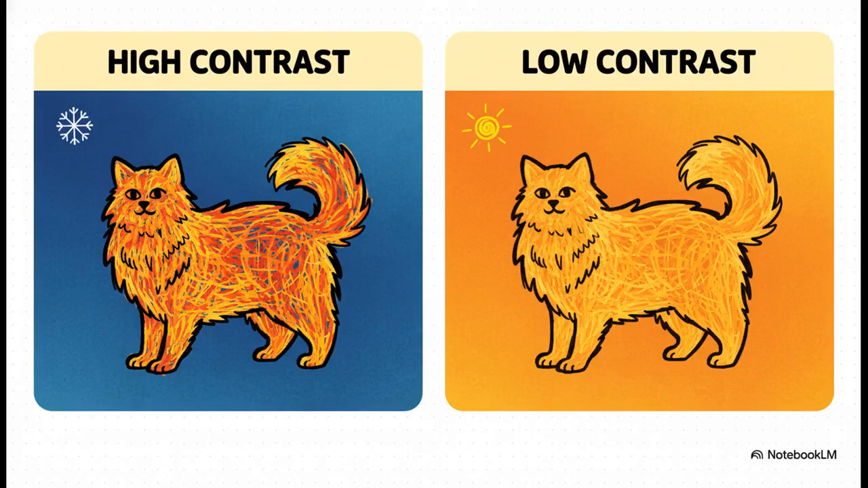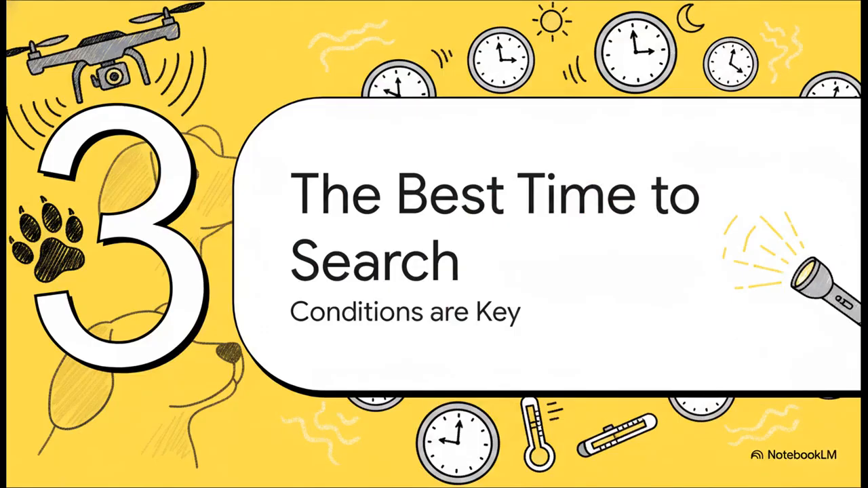Now, this right here is probably the single most important thing to understand. It all boils down to contrast, the temperature difference. When it's cool out, your pet's warm body against the cold ground creates this amazing high contrast. They literally light up on the screen, just like a candle in a dark room. But if the ground is hot, say from the summer sun, that contrast just vanishes. It's like trying to find a white dot in a snowstorm. They just blend in and the camera can't pick them out. So that naturally brings us to our next point, the best time to search.